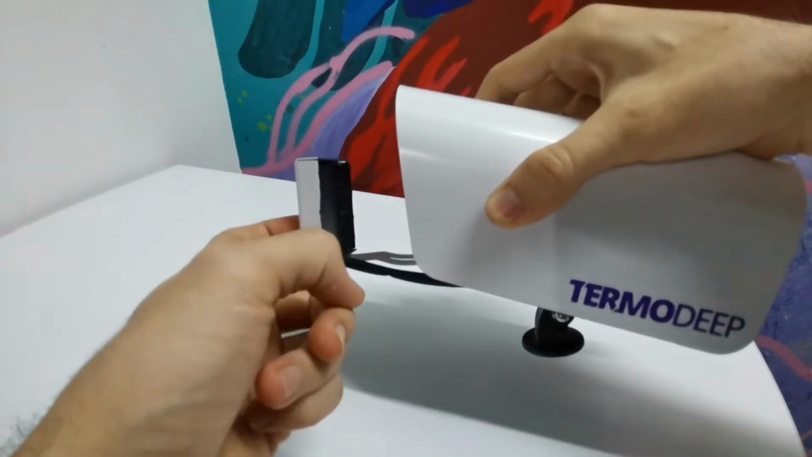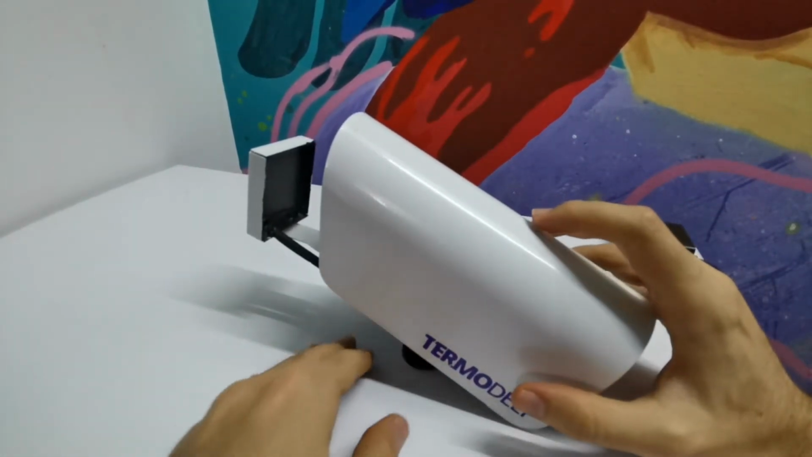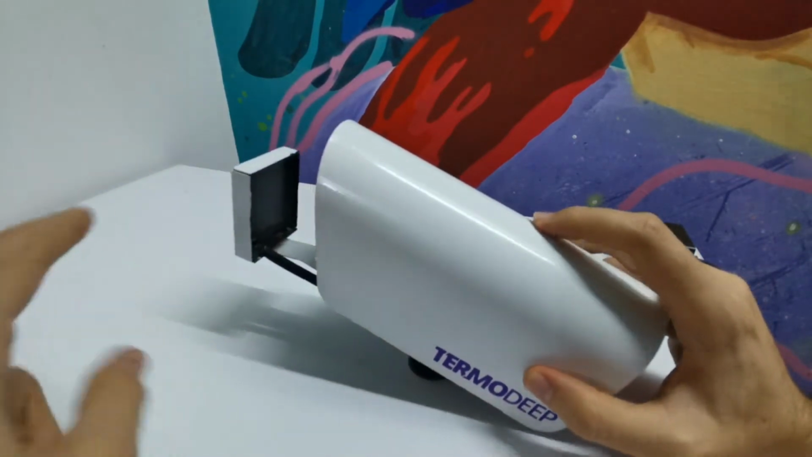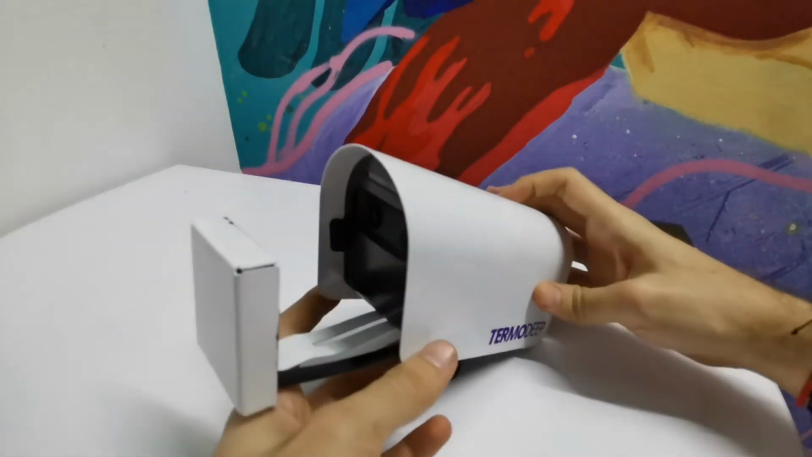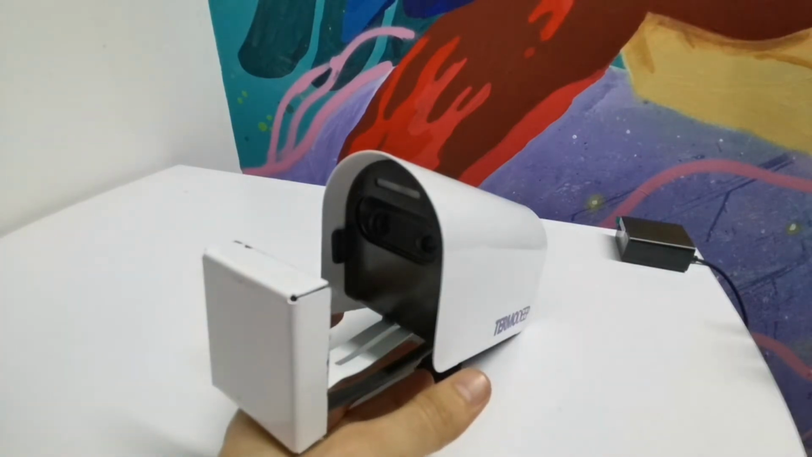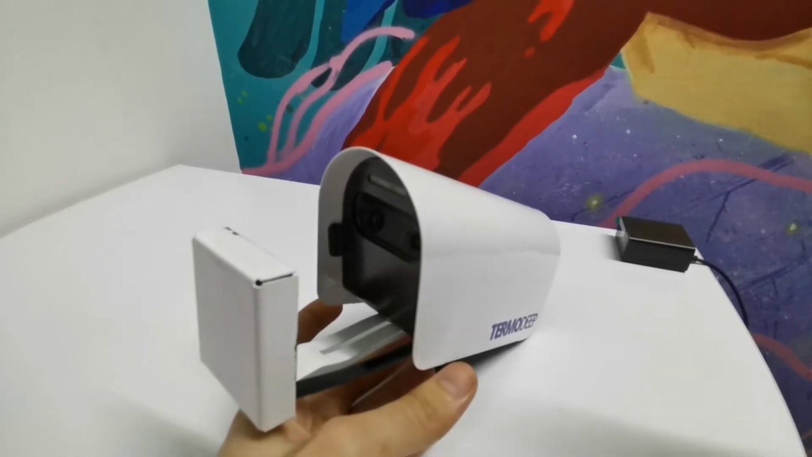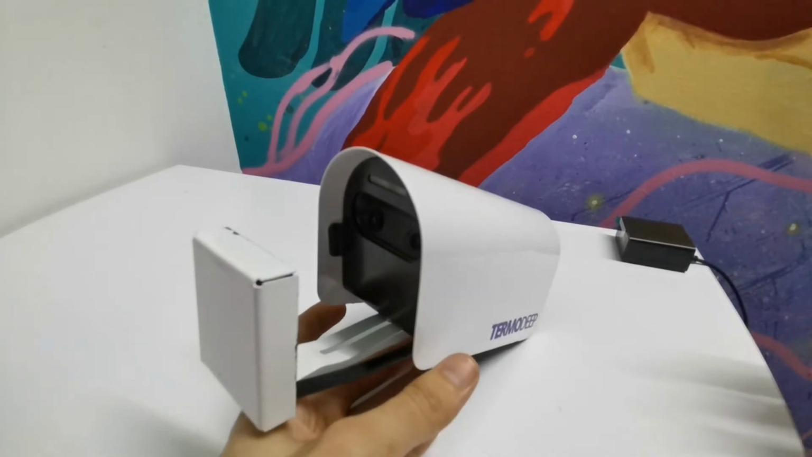So what is a black body and why does the camera need one? The black body is a surface that has a controlled temperature. In this case is this one. Why does a camera need the black body? Because normally the thermal cameras have a resolution of plus minus 2 degrees C or 3.6 degrees Fahrenheit, so that is not enough to sense the body temperature. That's why they need a reference to be able to extrapolate or be able to calculate correctly the body temperature.